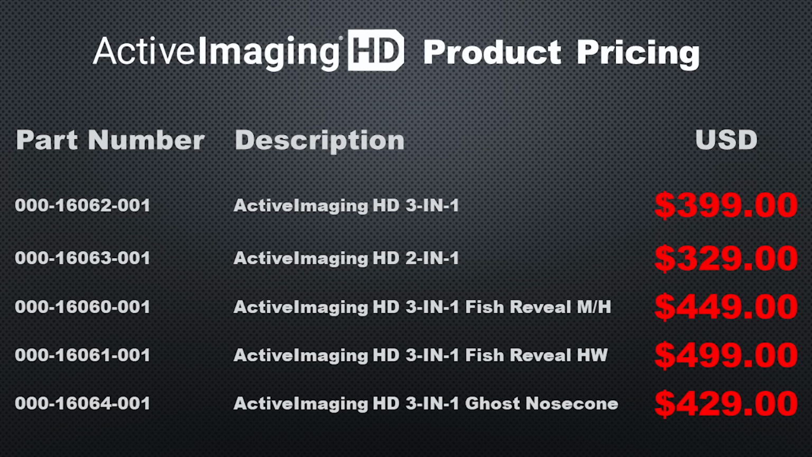So here's your pricing on the ActiveImaging HD transducers. I think the two most popular you're going to see is the first one, the ActiveImaging HD 3-in-1 at $399, and then the ActiveImaging HD 3-in-1 FishReveal High Wide at $499. So I'm sure you may have a few questions about ActiveImaging HD, especially with regards to compatibility.